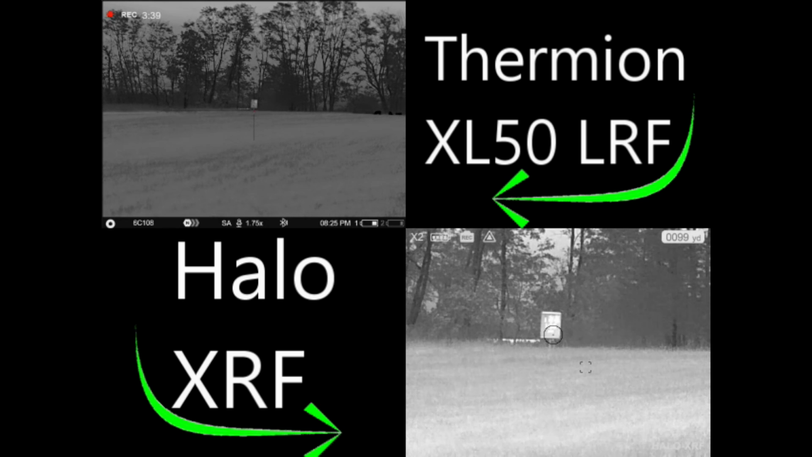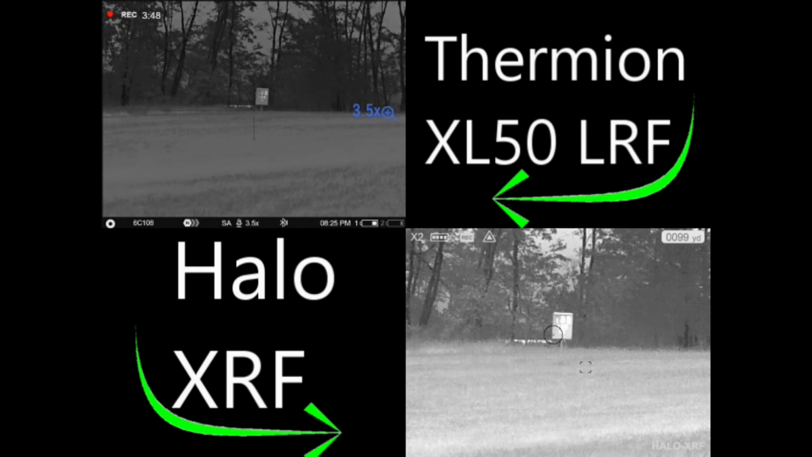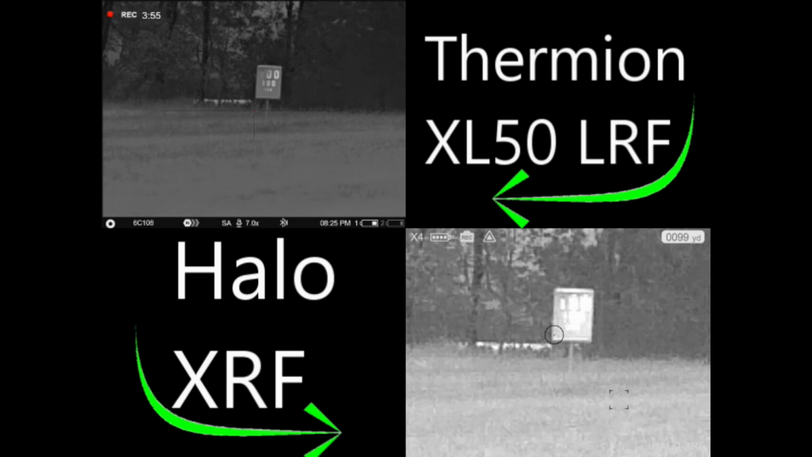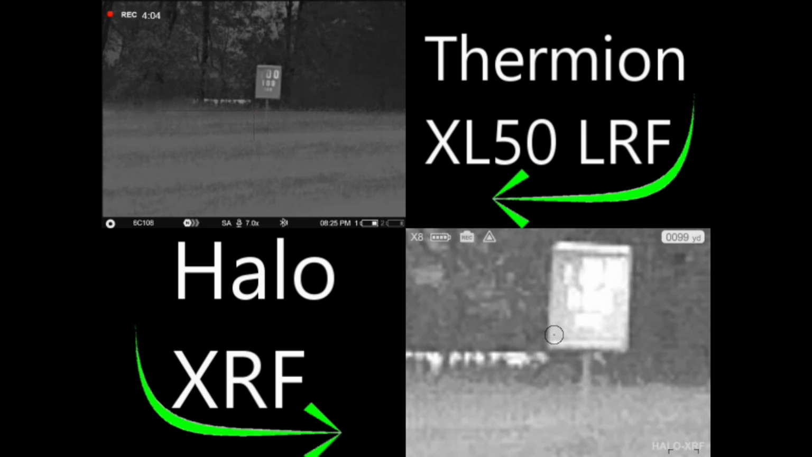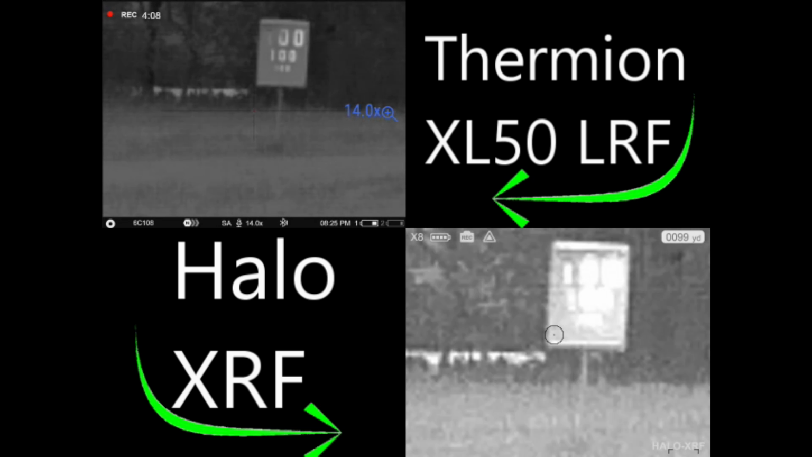So let's go ahead and zoom the XRF up, and we'll zoom the Pulsar as well. We'll just start zooming them in on that target so we can see the resolution difference. What we're looking for here, we're just going to pay attention to the resolution in the numbers, how well you can see those edge outlines, what the detail looks like inside. I will tell you, in the XRF, they let us take it quite a bit higher up than they do in the Pulsar. I don't know why that is.